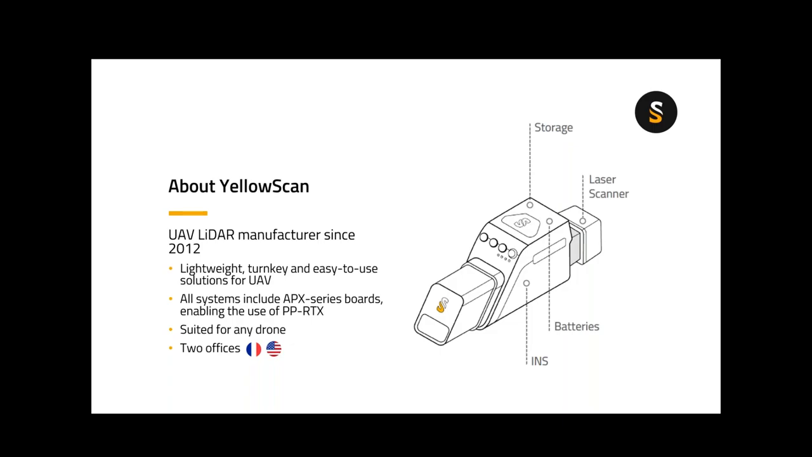So about YellowScan, we've been manufacturing LiDAR for UAV since about 2012. But we come from a longer heritage. Our sister company, L'Avion Jaune, a French company in the south of France, has been doing geospatial service projects for many years, with a variety of academics and commercially oriented folks doing all types of aerial acquisitions and providing data results out of that data.